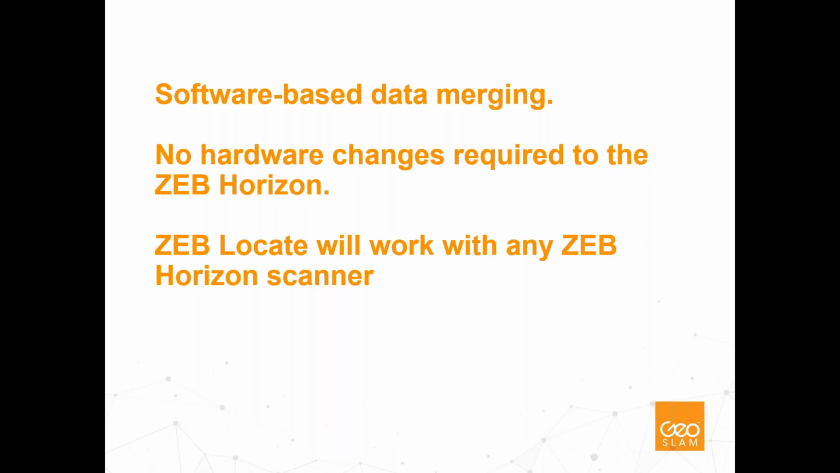So there are no hardware changes required to the ZEB Horizon, which is important. We're not using a PPS trigger or any other synchronization method other than software, which means that ZEB Locate will also work with any ZEB Horizon scanner. So any of you that already own ZEB scanners, you can use ZEB Horizon and ZEB Locate together, and we'll be able to automatically georeference that data. So that's a really important point to make.